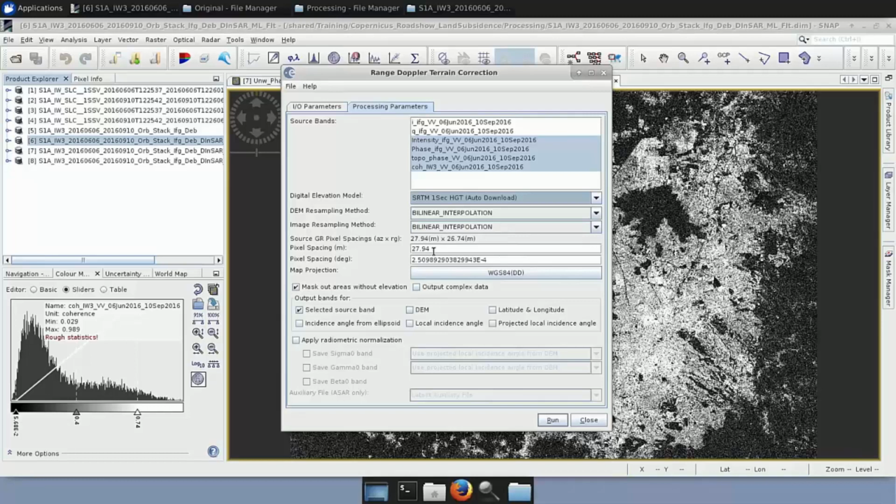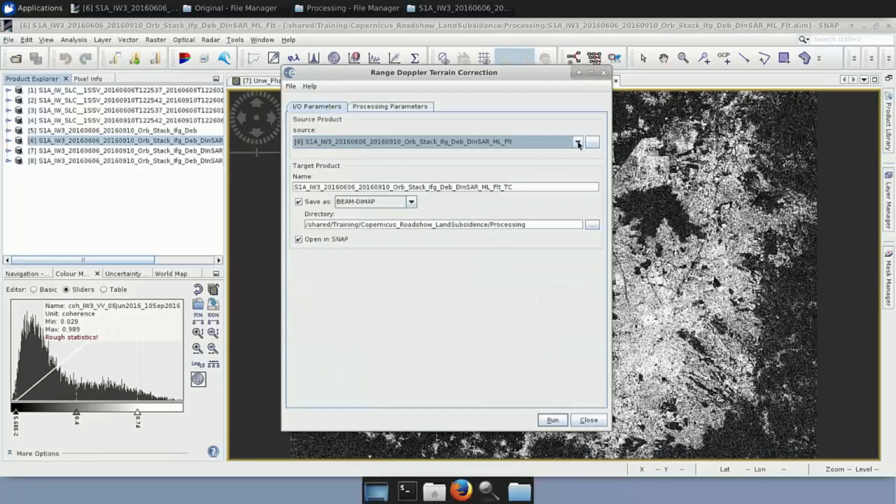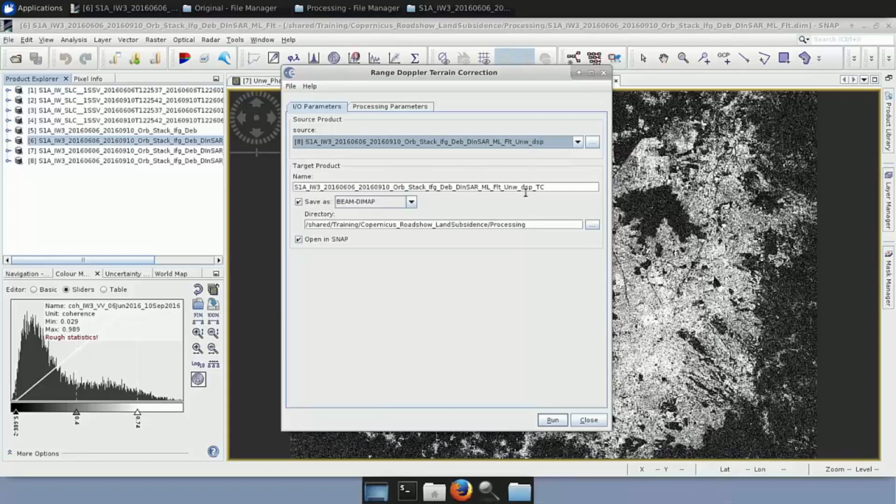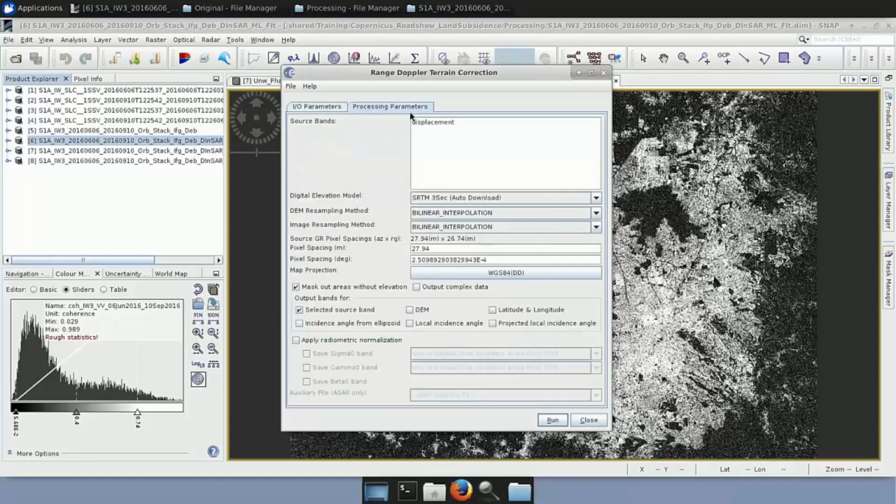And here in the pixel spacing, if you want, instead of leaving the default, you can enhance it a bit. Let's say make it 100. So here also the pixel spacing in degrees changes as well. Now you can just run it, and once you run it, you will go back to the other one, to the displacement, and you will apply the terrain correction for the displacement one.